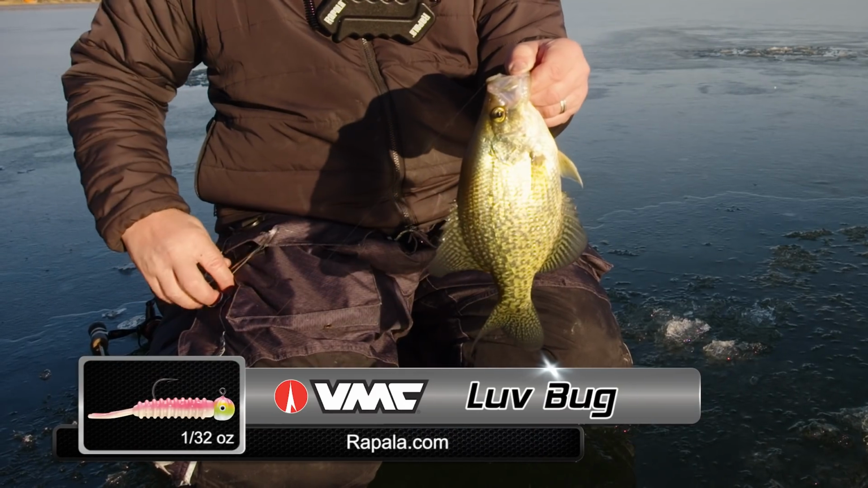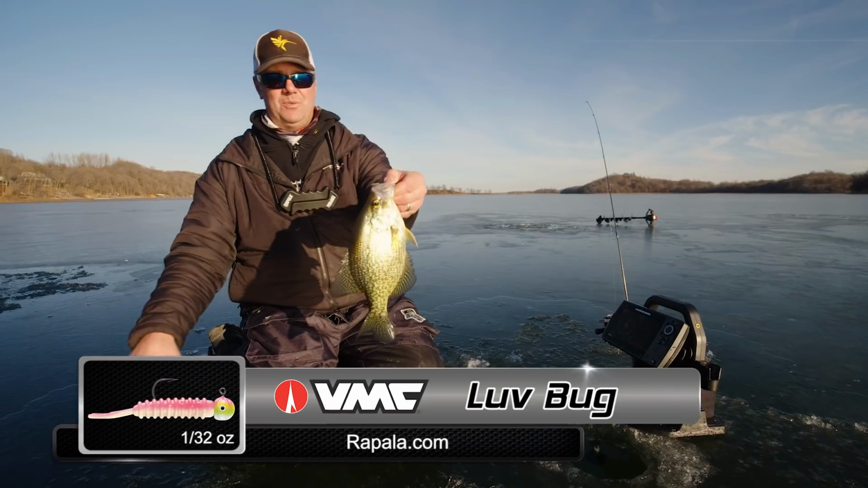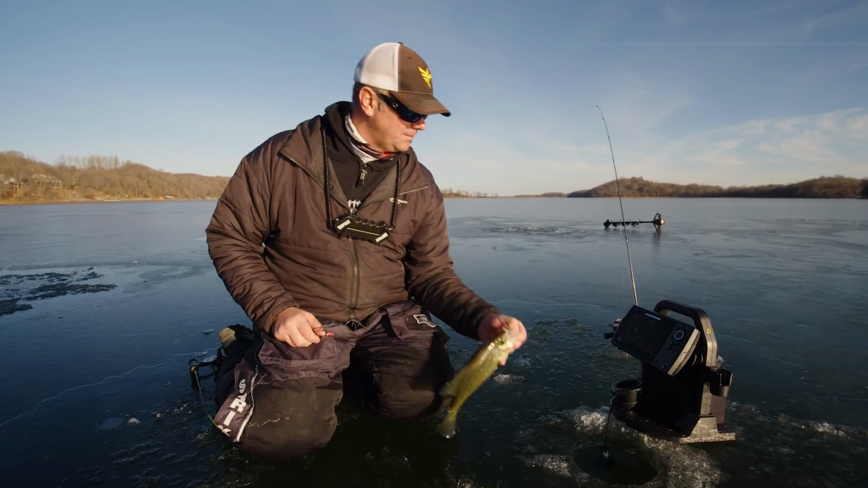All right, so I think what we're going to do on this fish is we're just going to end it. I mean, we don't need any more fish. And I think the bite is definitely coming to an end. Just had a phenomenal day out here on the ice. I'm going to let this one go.